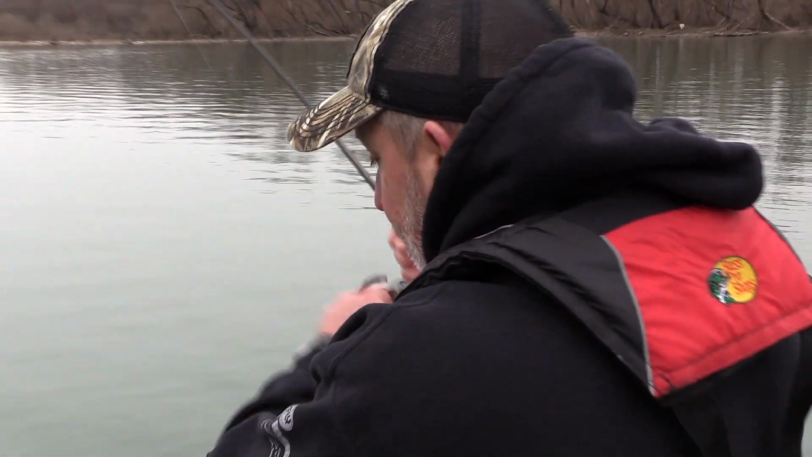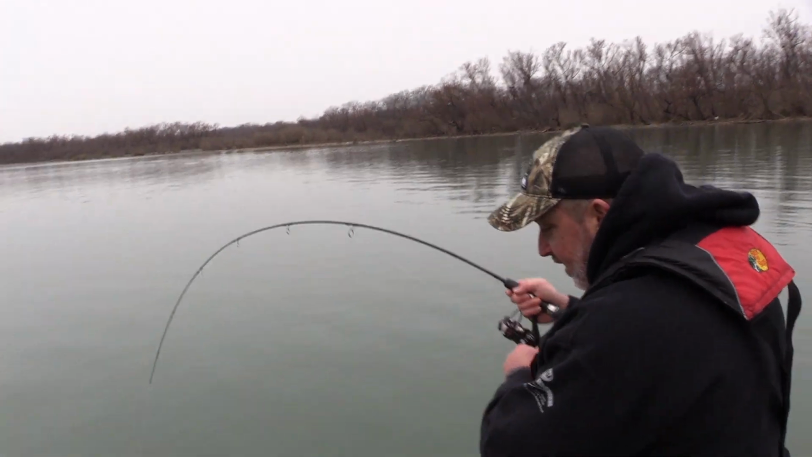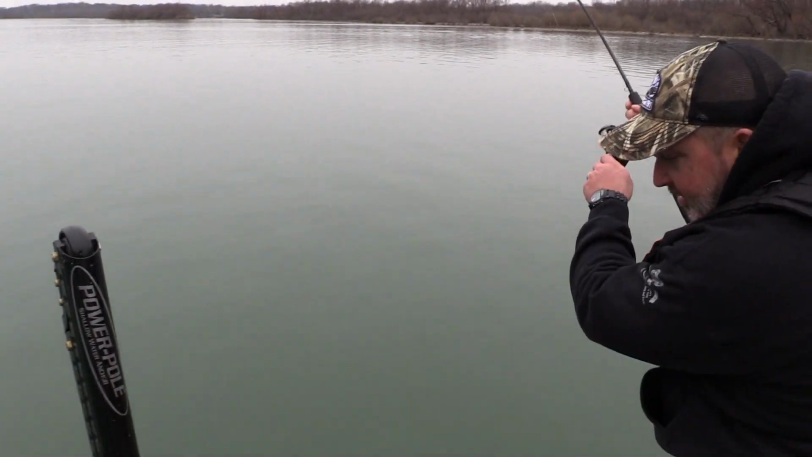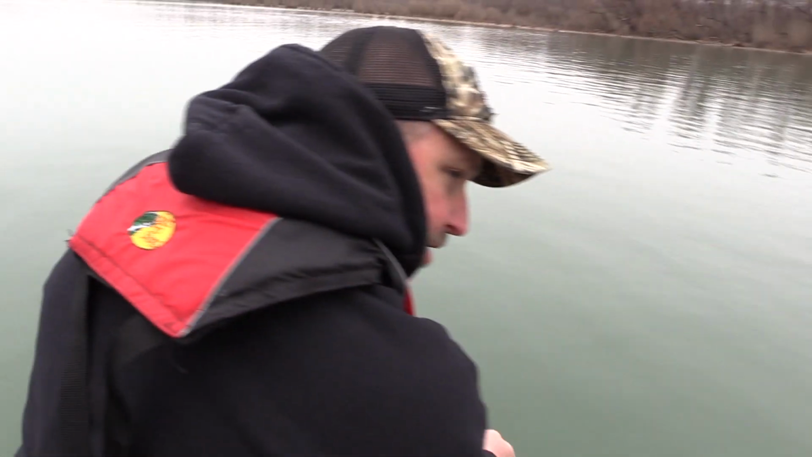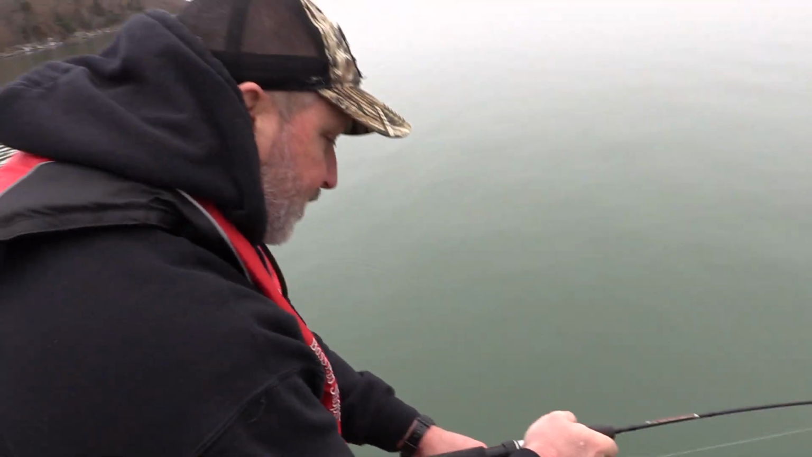There he is. Wait. There he is. He ate the go-go minnow. That's the second one on the go-go minnow. There's still a whole bunch of them right there.